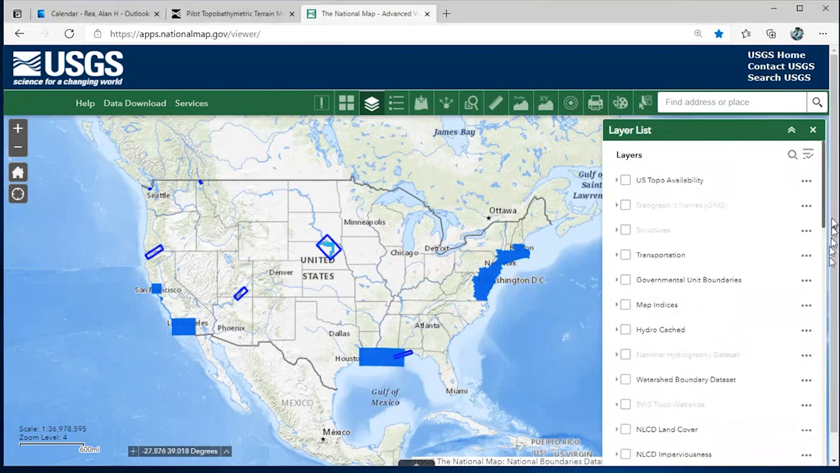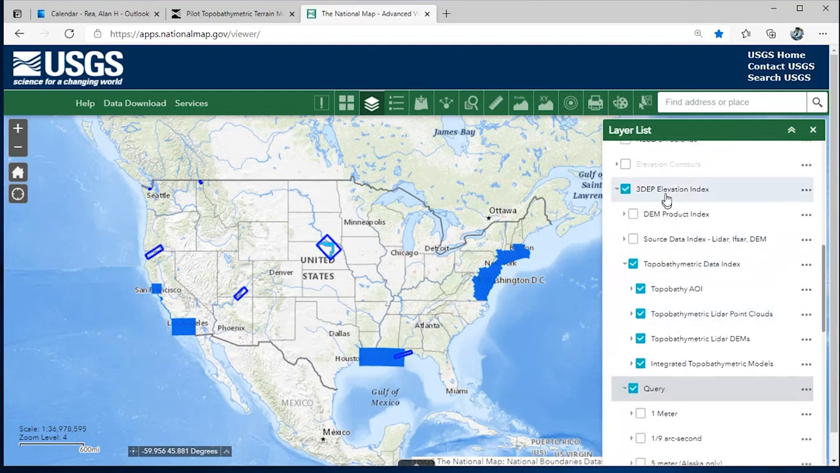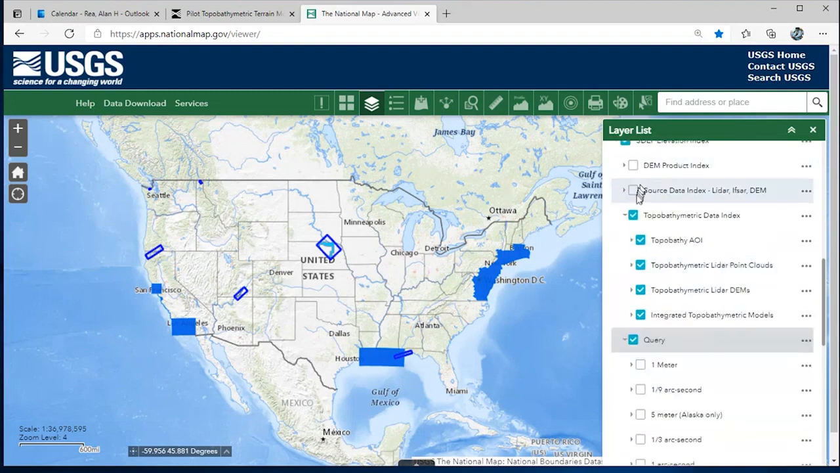And just to show you how I got this, there's this layer list on the National Map Viewer. I'll put a link to the viewer in the chat in a second. You have to go in, scroll down the list to the 3DEP elevation index, turn off these other things, and just turn on the topobathymetric data index. That way you'll see these areas.